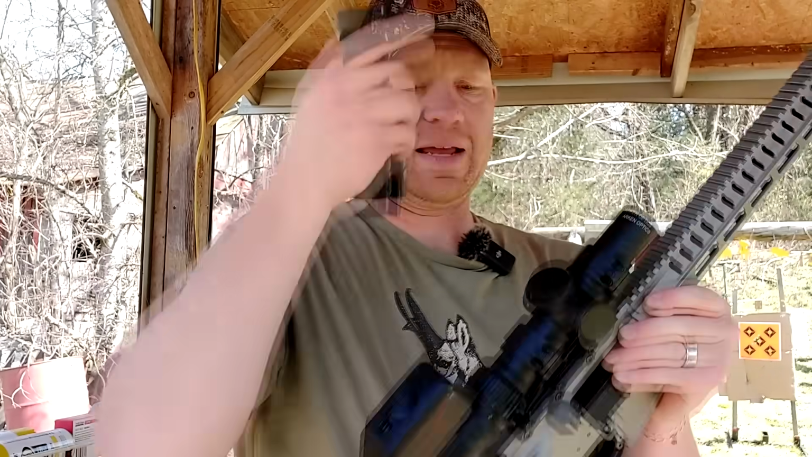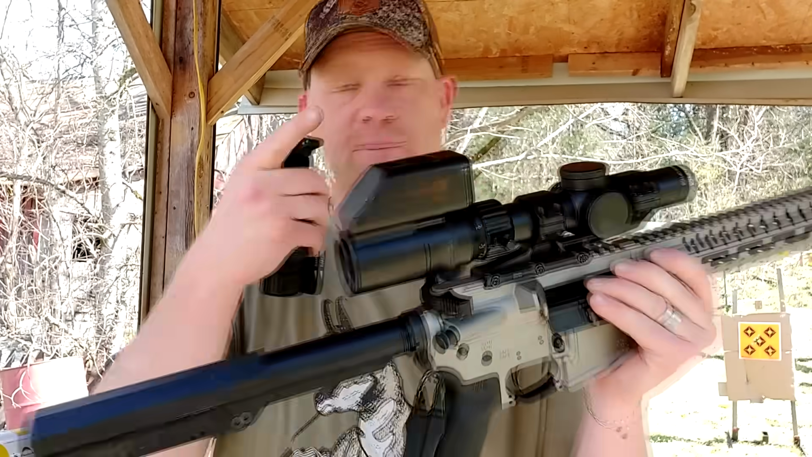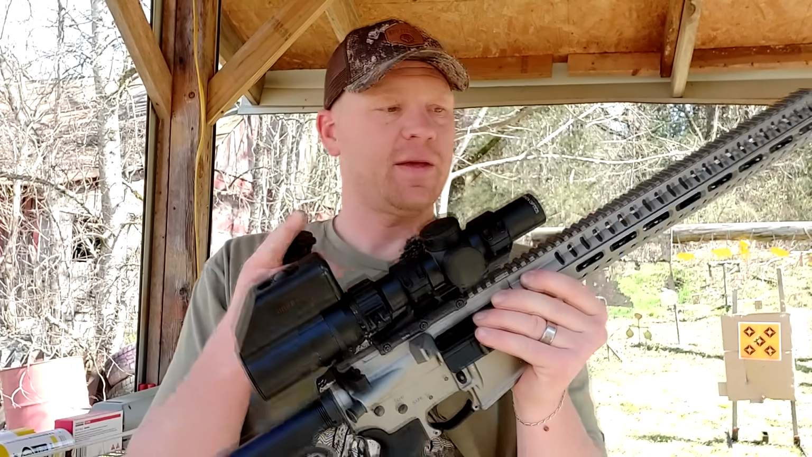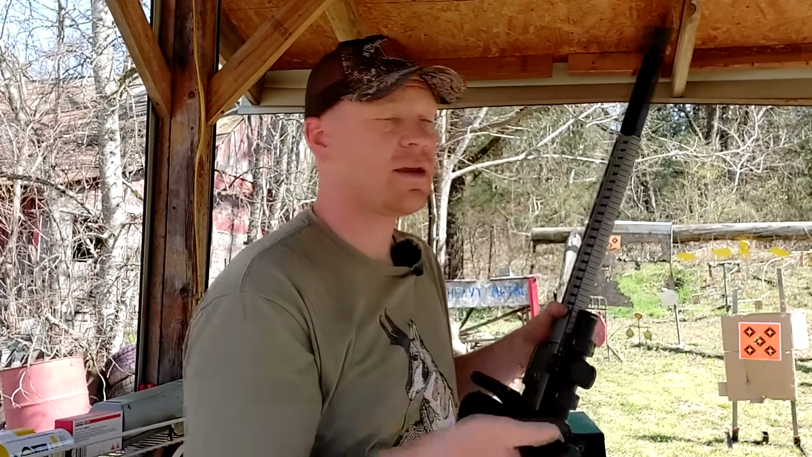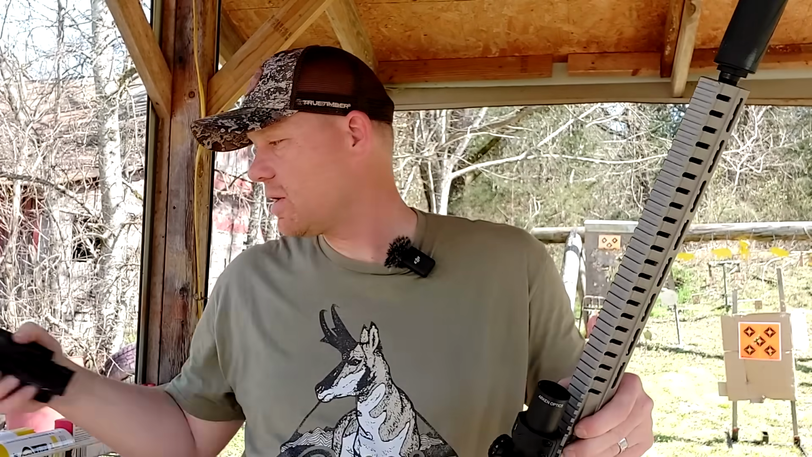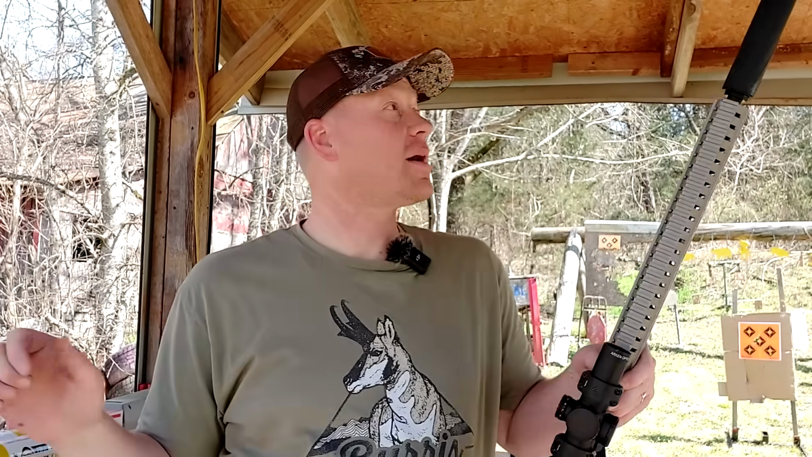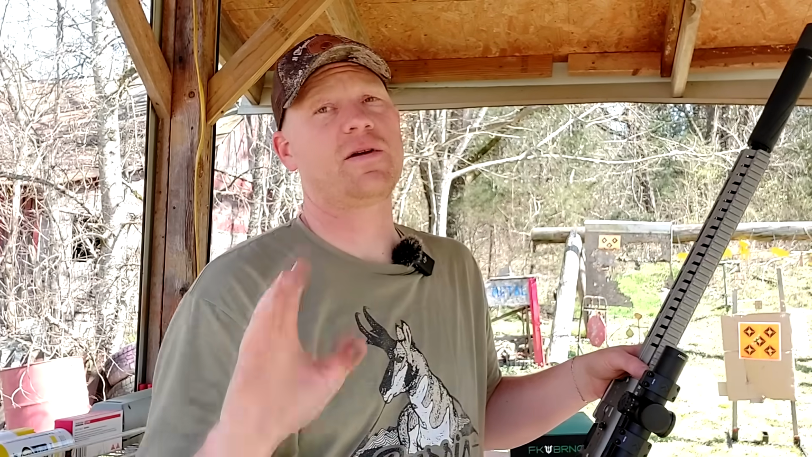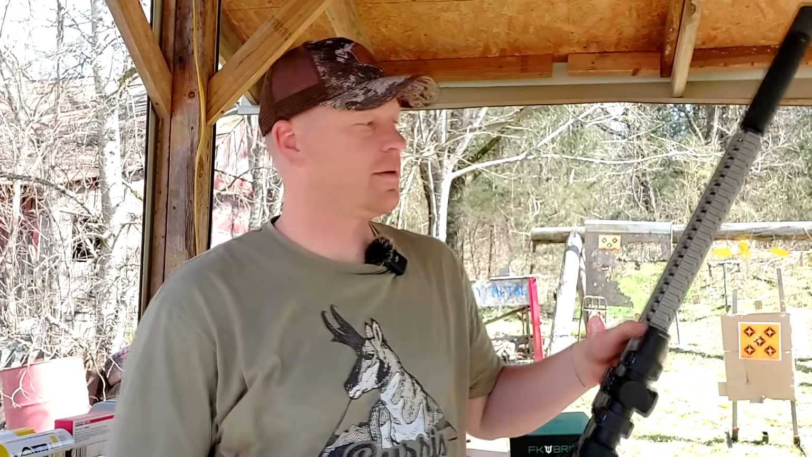So once I get this sighted in, I'm gonna bring you guys along with me. Trigger, scope, cam, all of it, and then get this sighted in. Then we'll put the thermal on, and I'll hit some steel out here. We got bright sun. The steel targets ought to be catching the rays of the sun. This is going to be a whole lot of fun. Make sure you stay to the end.